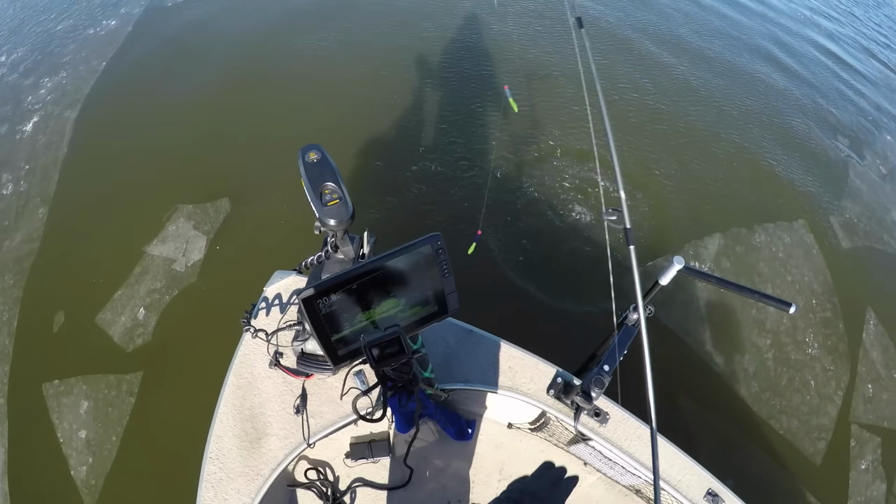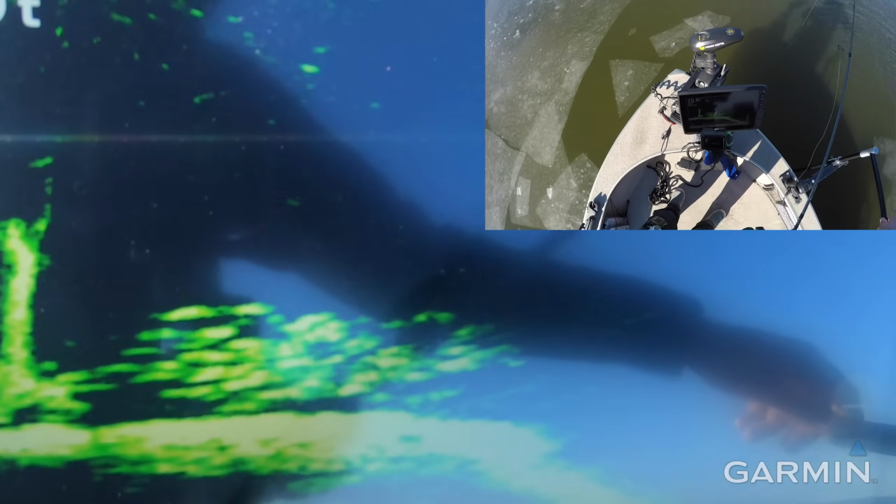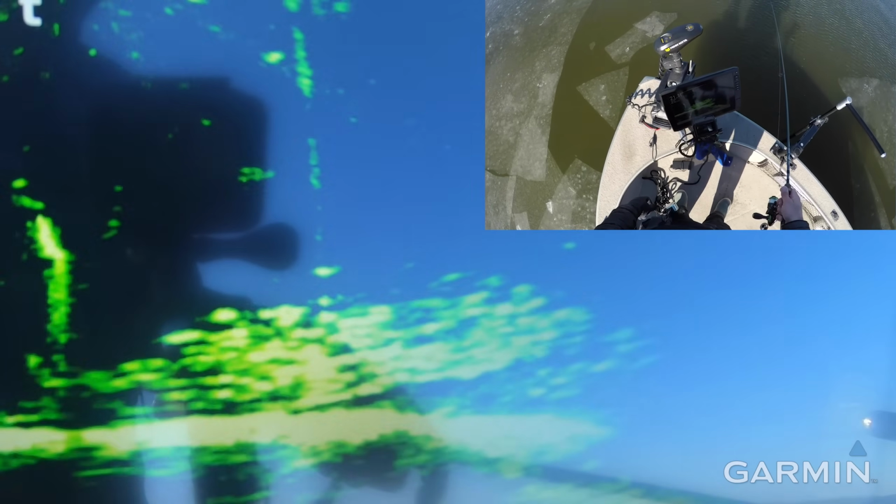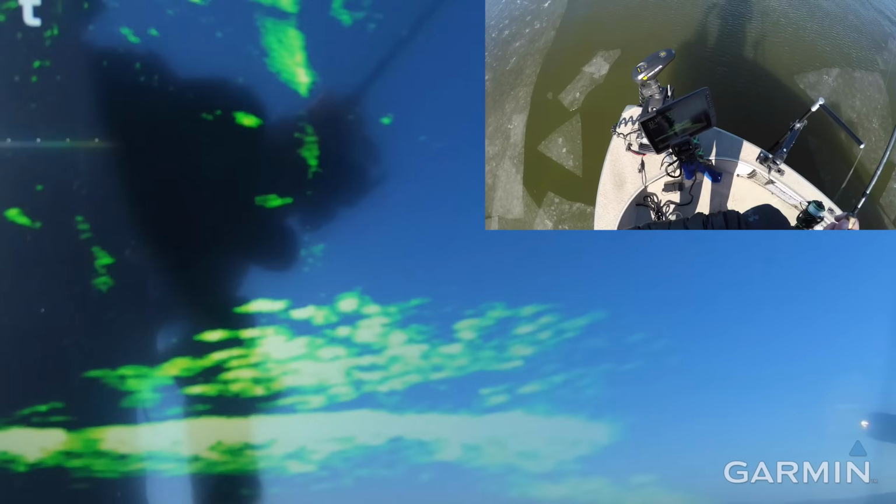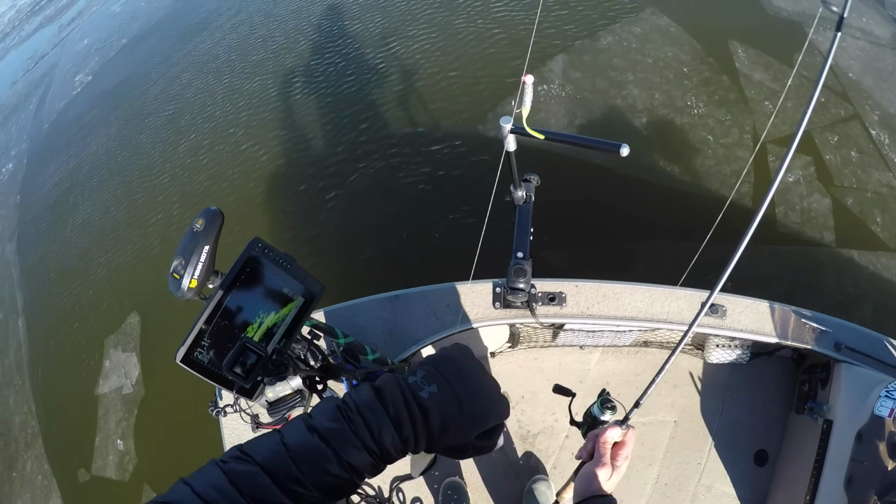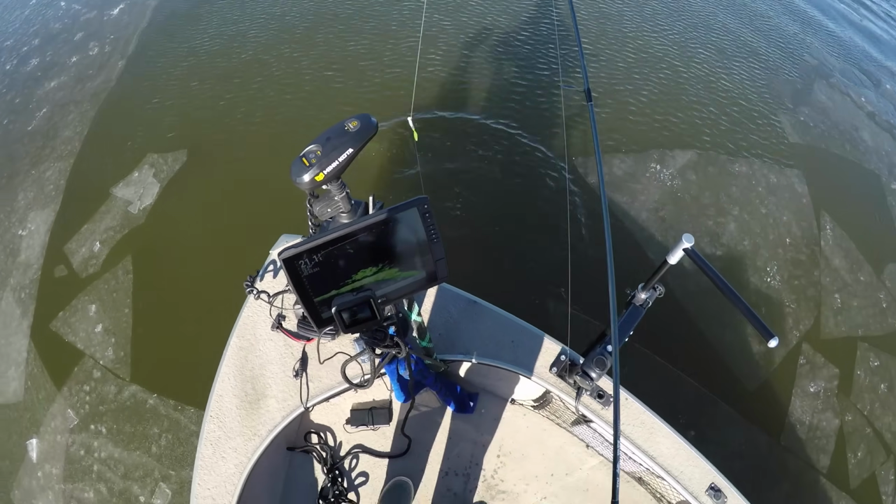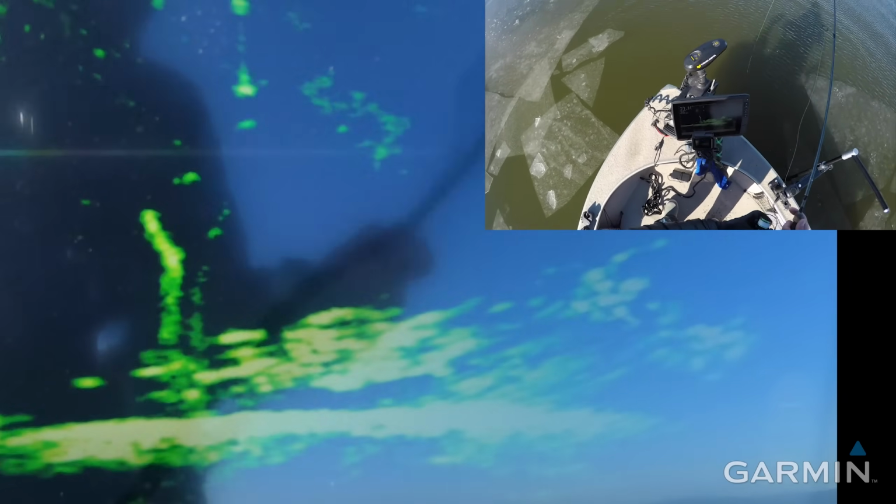I don't know how this footage is turning out, but the point of this whole video is please update your Garmin units for LiveScope to utilize the color limit feature, because I feel like I already had really good picture before, but now my picture is even better. And we've got keeper number 4. Nice 12-incher right there, right back down. So if you guys know what lake I'm on, go ahead and come and fish the community piles, because they got fish on them.